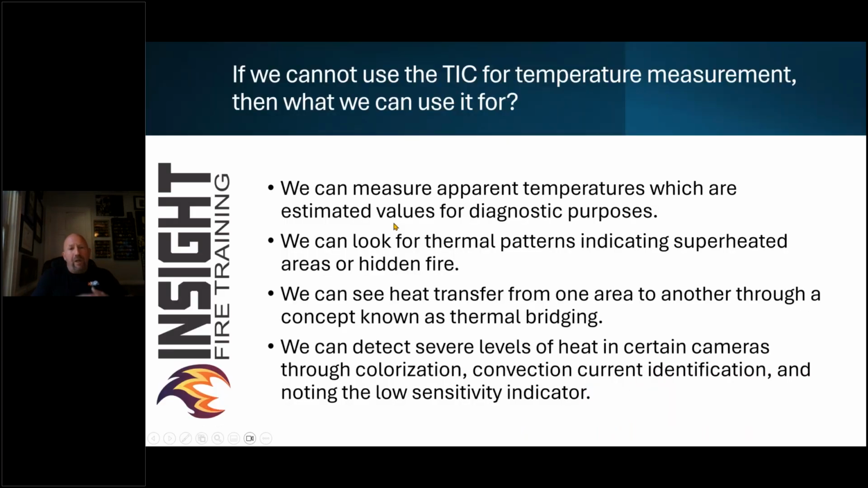So the question you should ask yourselves after hearing me ramble all this time is, if we cannot use a tip for temperature measurement, then what can we use it for? We can measure apparent temperatures, which are estimated values for diagnostic purposes. If I had to start over, I'd just try to teach people patterns. Just look for patterns, non-uniform, things that are not supposed to be there. It's not going to be a square or circle in many cases. It's going to be an abnormal pattern showing heat transfer.